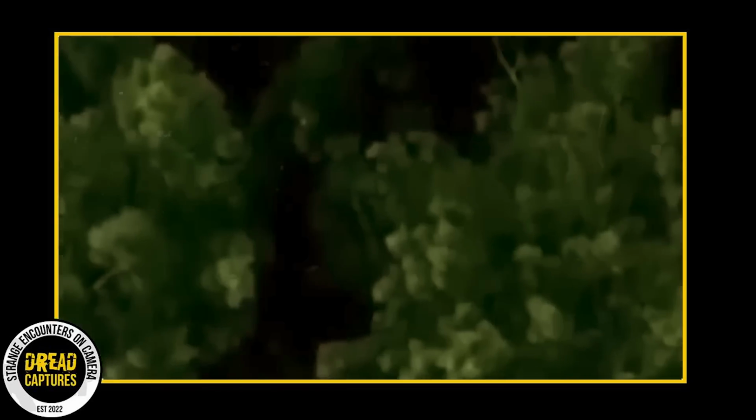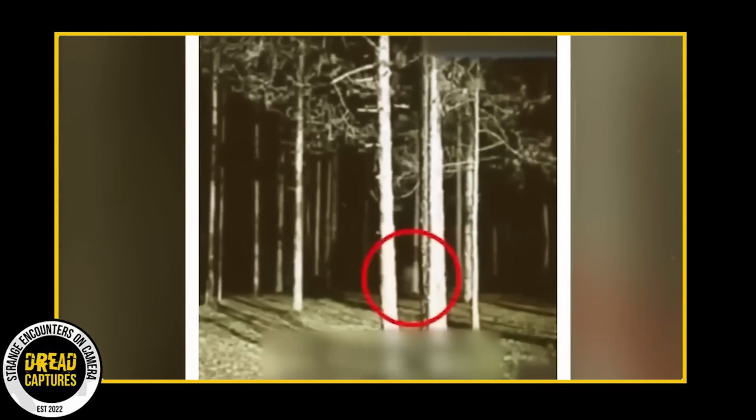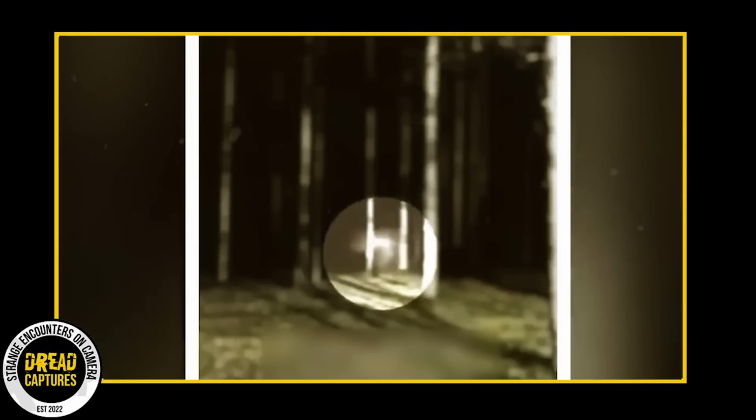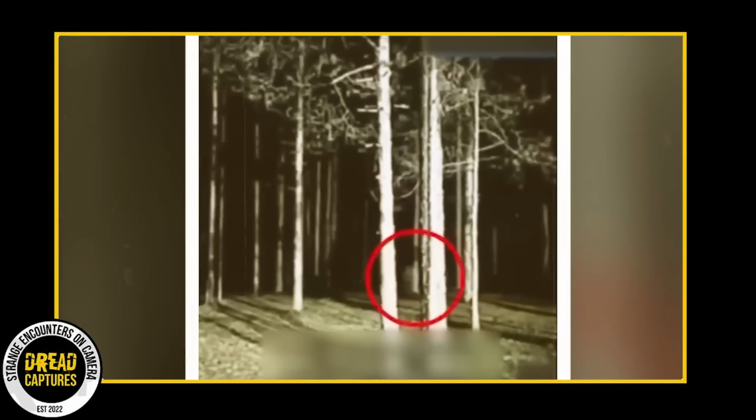Alright, let's check out this video clip from a camera set up deep in the woods. I've got to admit, it's got me scratching my head. If you watch closely, you'll see something zip from one side of the screen to the other. Even though the camera was pretty far from where this happened, you can still tell that whatever it was moving super fast. We tried to get a closer look by zooming in on the video.